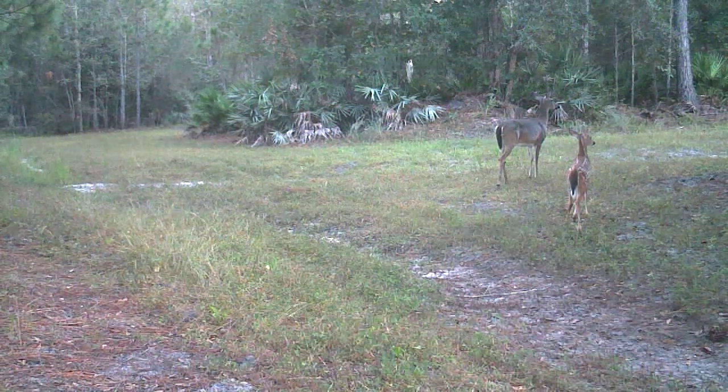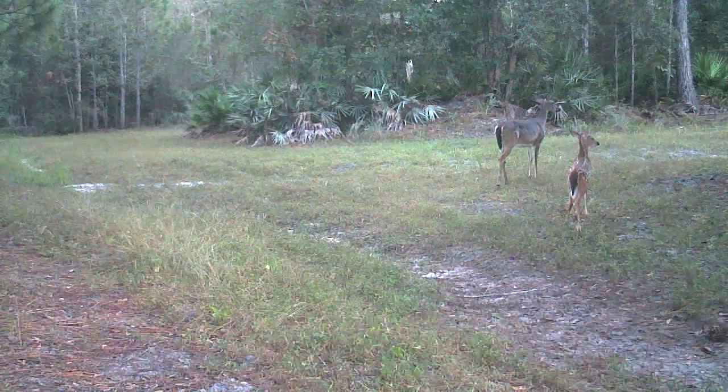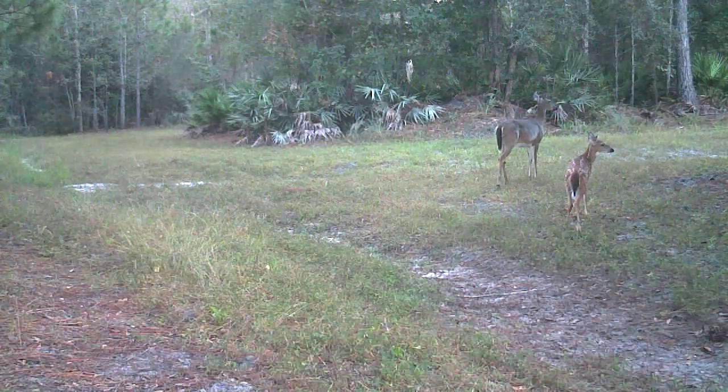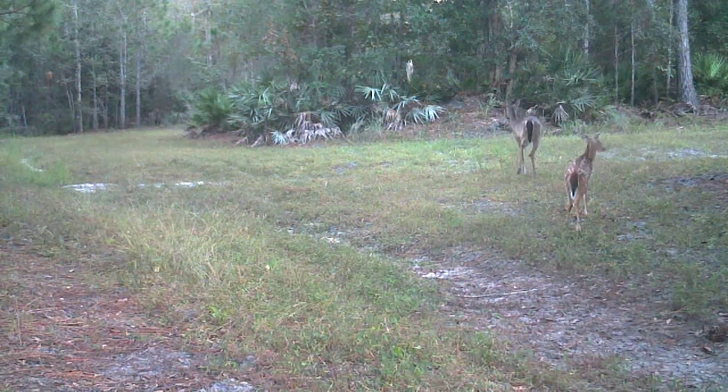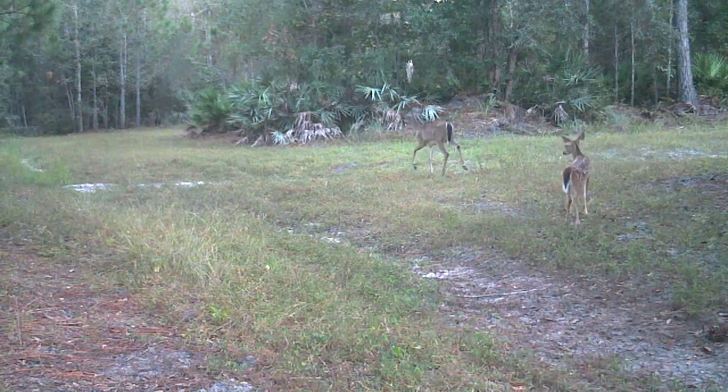Now, this is quite unusual in a way, to see a spotted fawn this late in the year. I can't imagine that little fawn is more than a couple of months old.